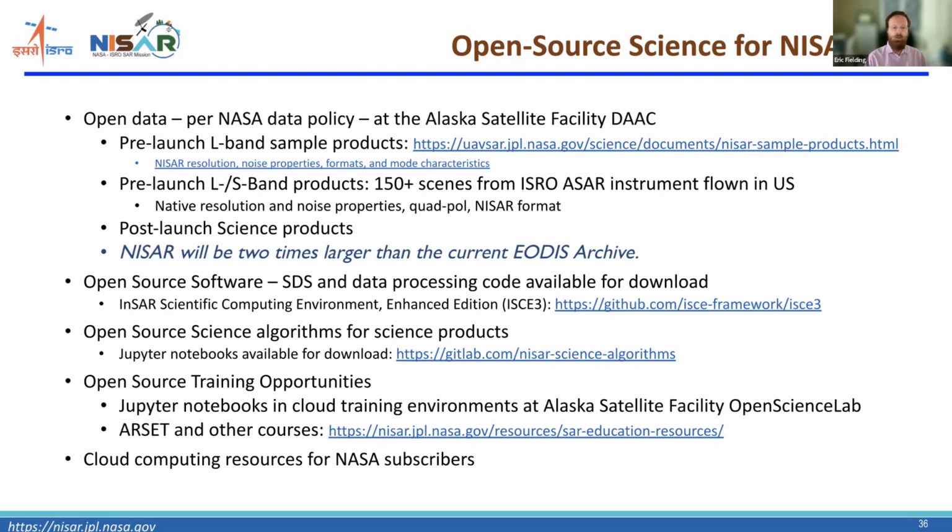The algorithms that we're using for the science data products, and the science data validation, are also available through this GitLab site. And then there's the training opportunities, including this one and RSET. The cloud computing facilities, including Open SAR Labs, will be discussed in another part later today.